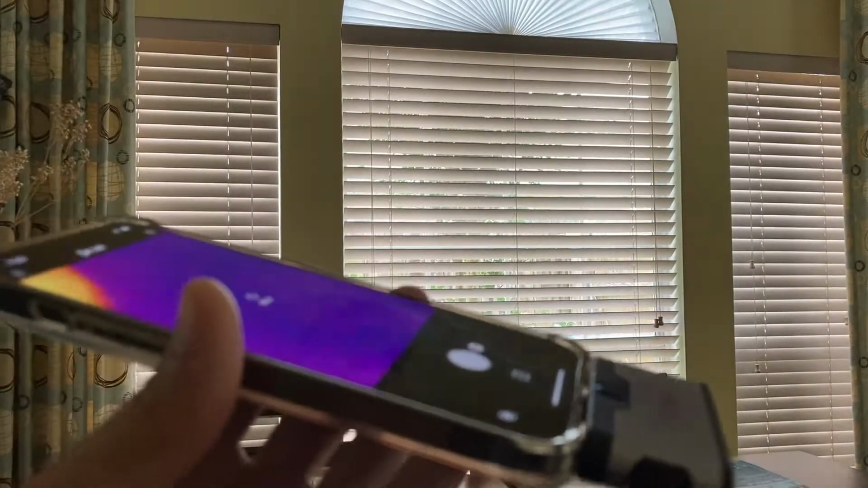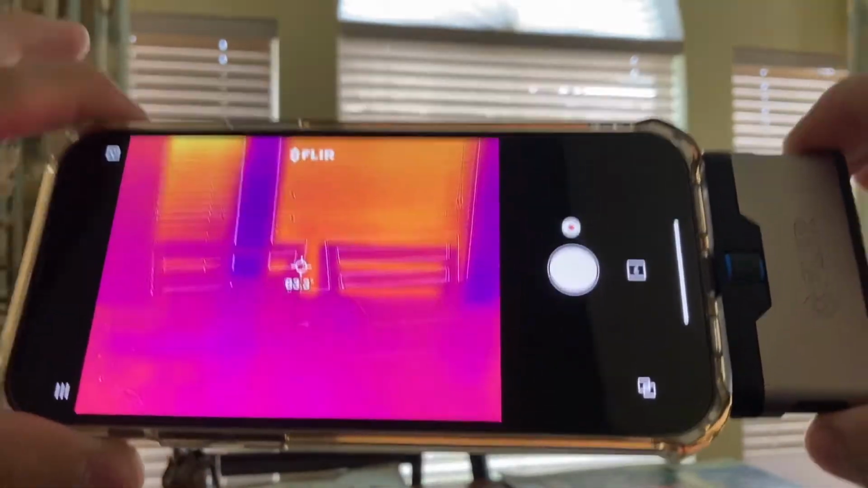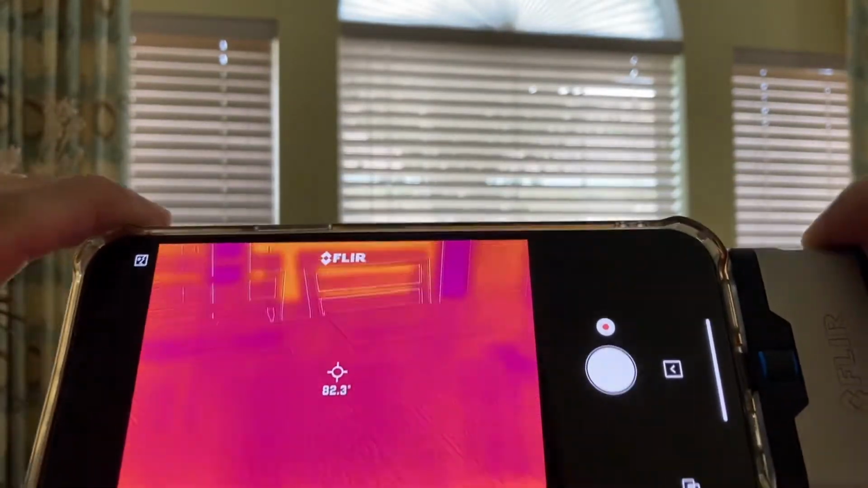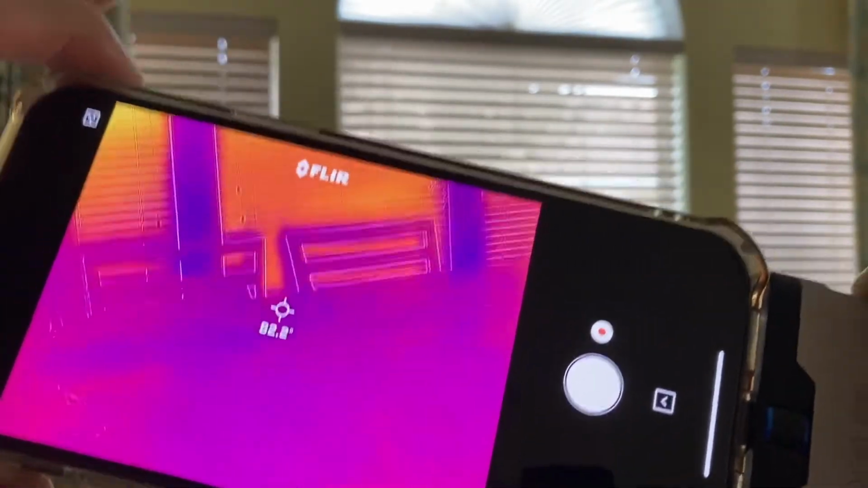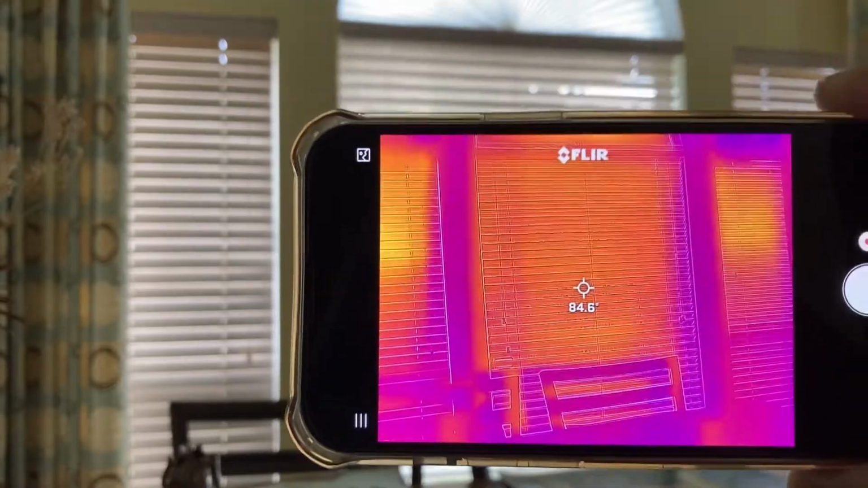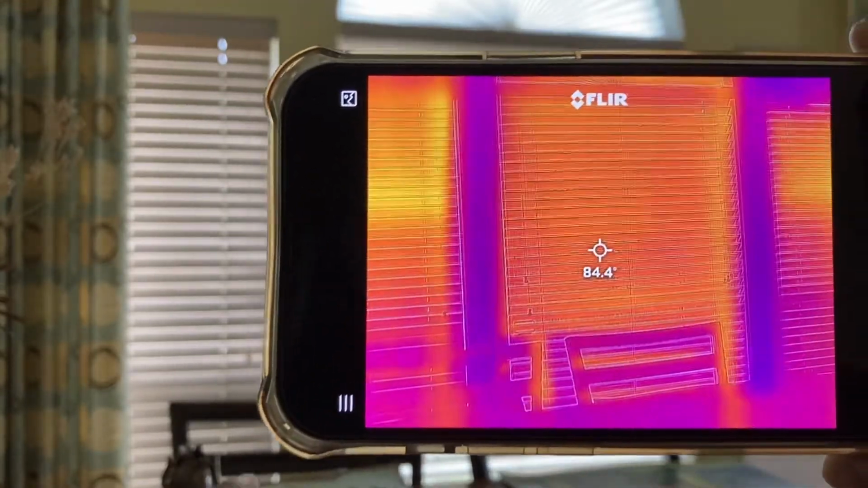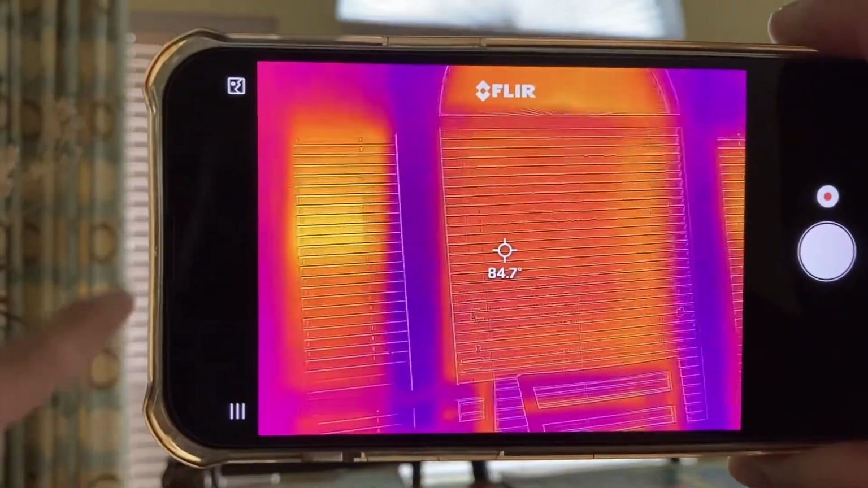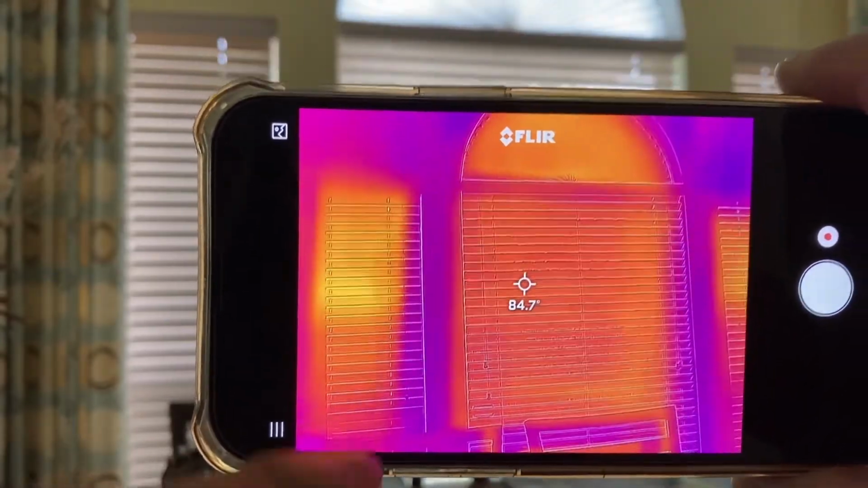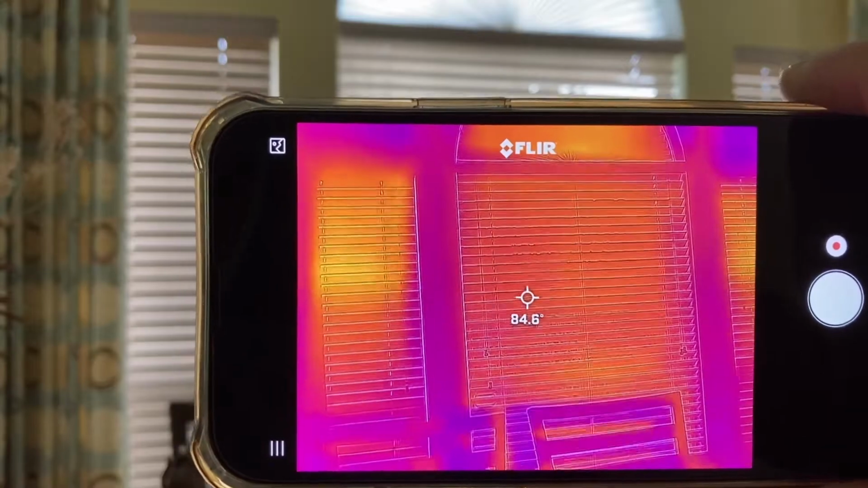So far, using this product for about 3 weeks now, I really enjoy the thermal interface, and it's a very lightweight accessory that can transform any Android or iOS device into a powerful thermal imaging camera. So it will allow you to see the thermal image as well as the visible spectrum. So you can see the chairs there, the outlining of the chairs, and you can see the window. And then if you follow the heat signature, where that little dot is, where the spot meter is at, it'll tell you the temperature of it.